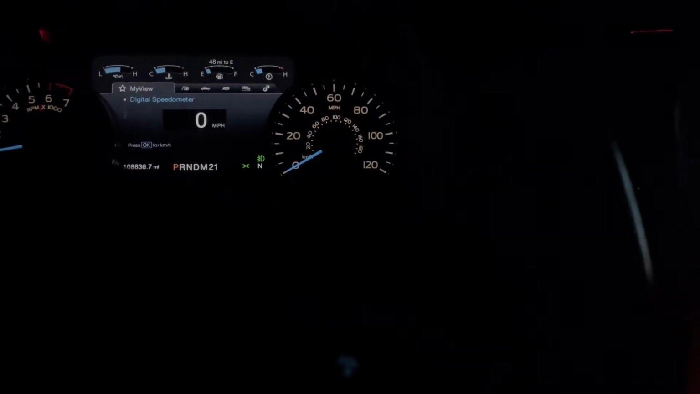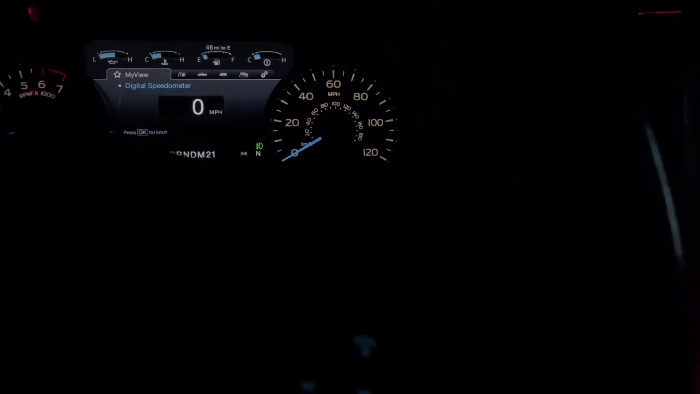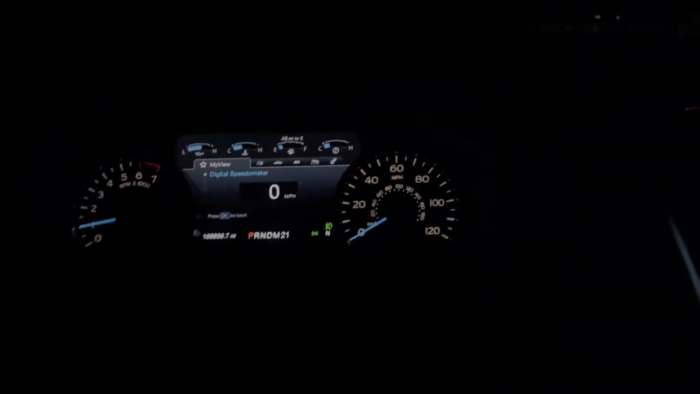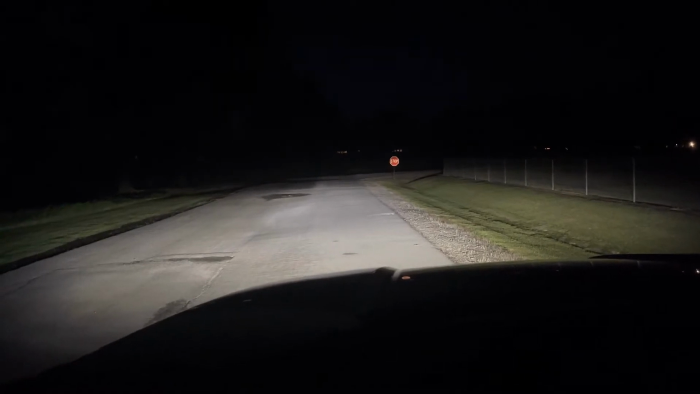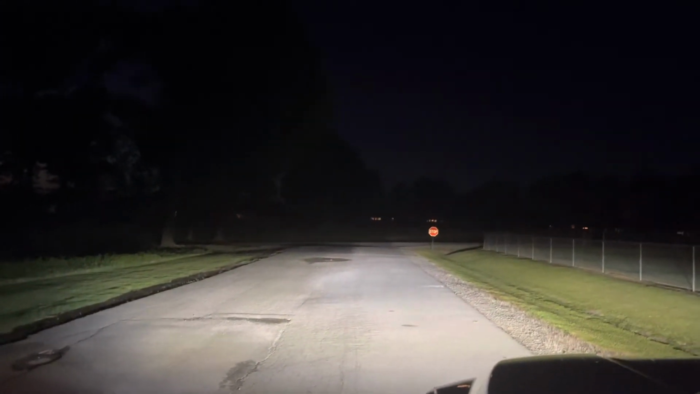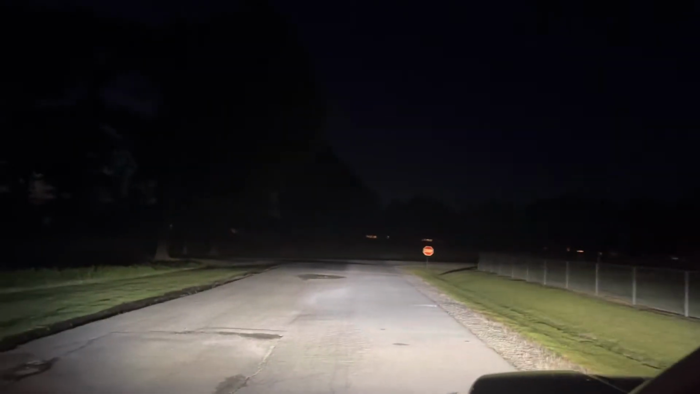Alright, finally got the XBs installed, the XB Gen 2s with the four-banger HXB fog lamps. This is through 50% windshield tint. That's 50% windshield tint. If I go on the outside, yeah, that looks about that bright in person too. All the way out to the tree. All the way over there. Let's hit the high beams.